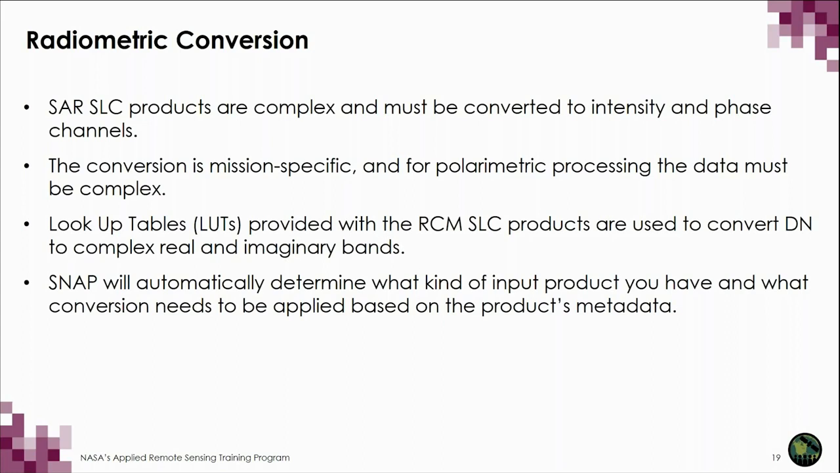Lookup tables, LUTs, provided with the RCM SLC products are used to convert the digital number to complex real and imaginary bands. SNAP will automatically determine which kind of input product you have and what conversion needs to be applied based on the product's metadata.